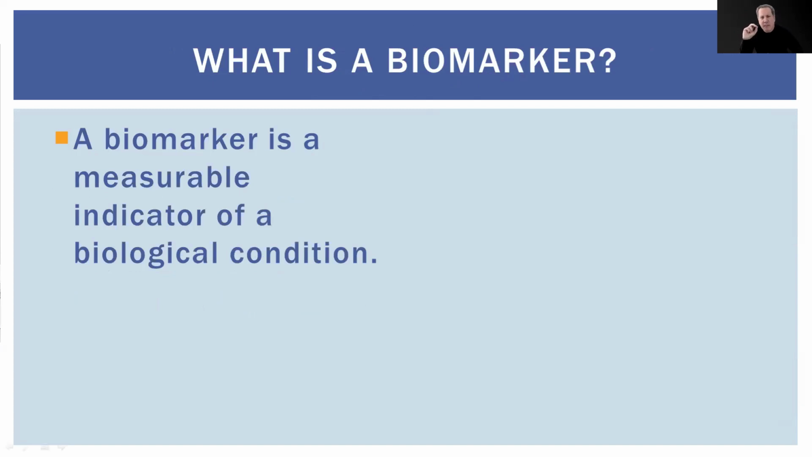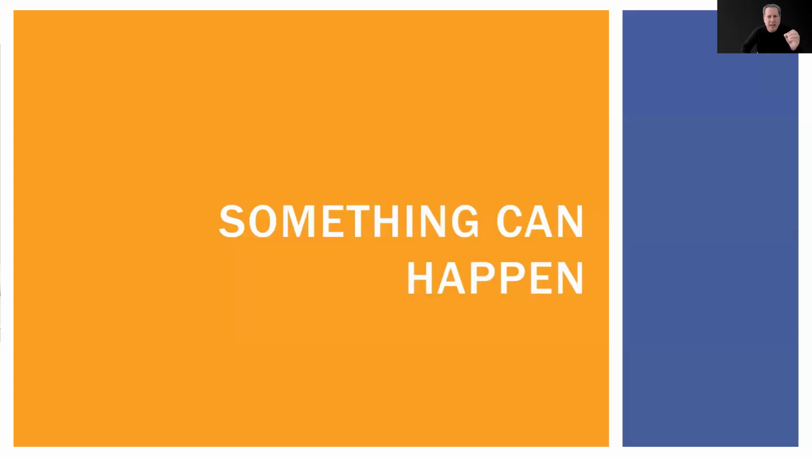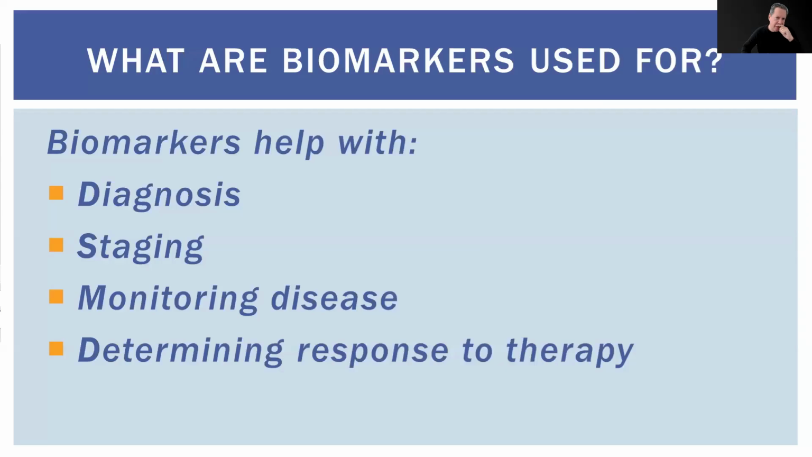But let's talk about biomarkers. What are biomarkers? A biomarker is something we can measure that gives us insight into a biological condition. For example, just like a dog wagging its tail means it's happy, a rise in body temperature can be a sign of inflammation or infection. These markers help us understand what's going on inside the body. A biomarker means that something can happen. Take care. And I'm seeing this with my infrared eyes.